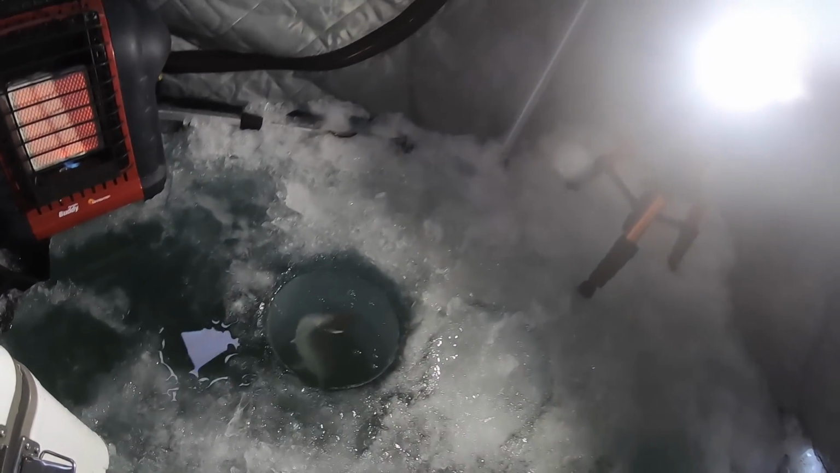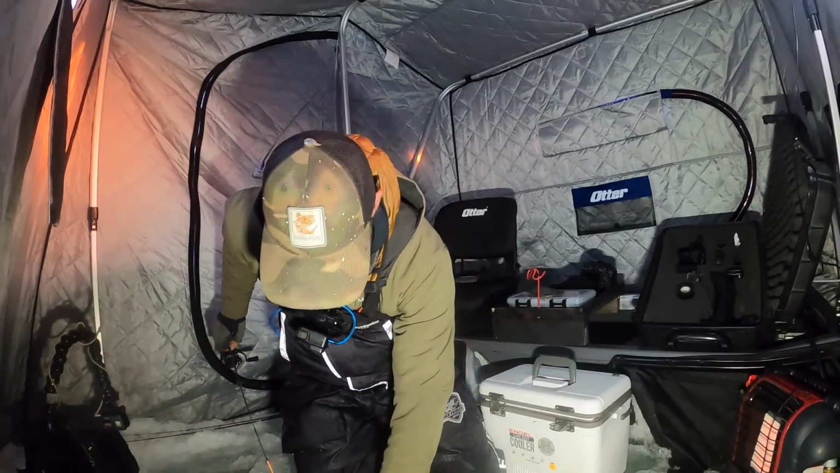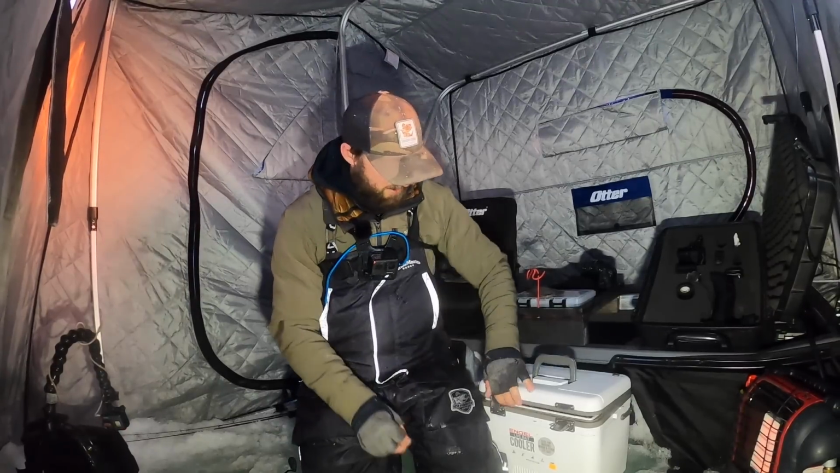See you later, buddy. I feel like they're almost coming in. Look at him, he's gonna stall in the hole. There he goes. I feel like there's so many coming in and they're just so keyed on that dead stick. It's stealing my jig fish, but how can you be mad when you're just catching fish like this, you know?